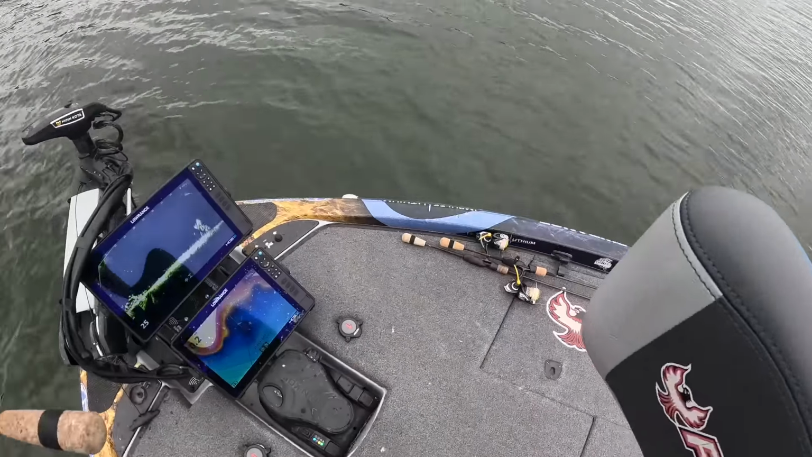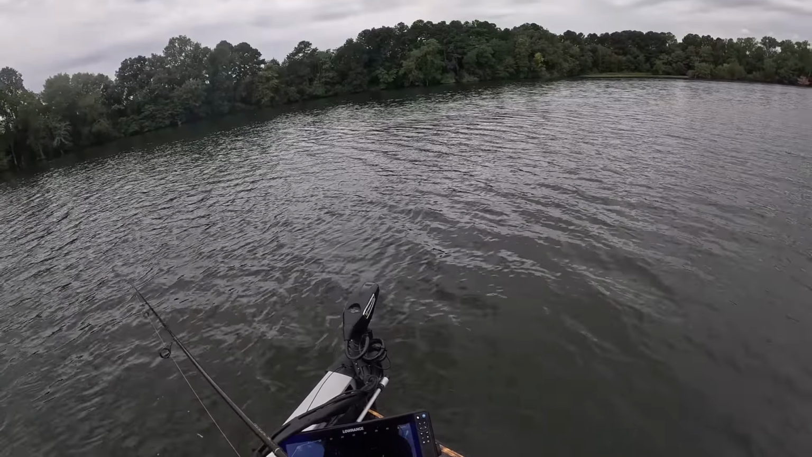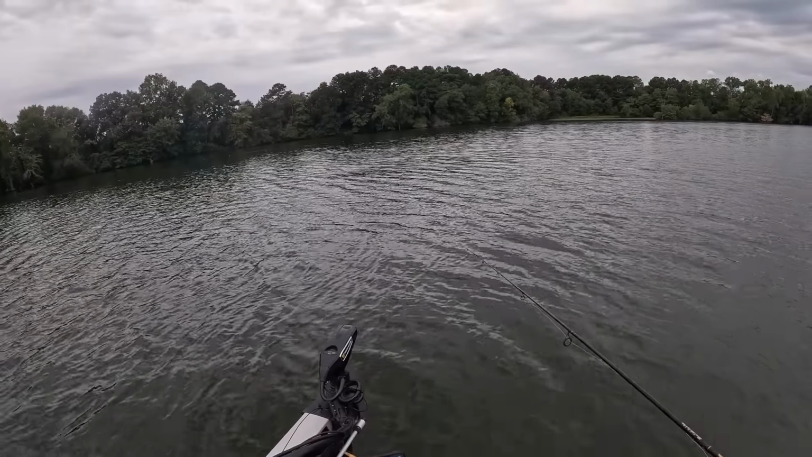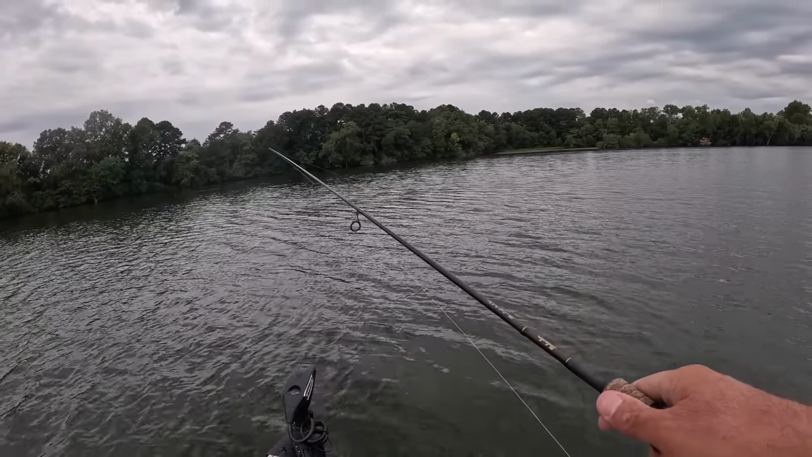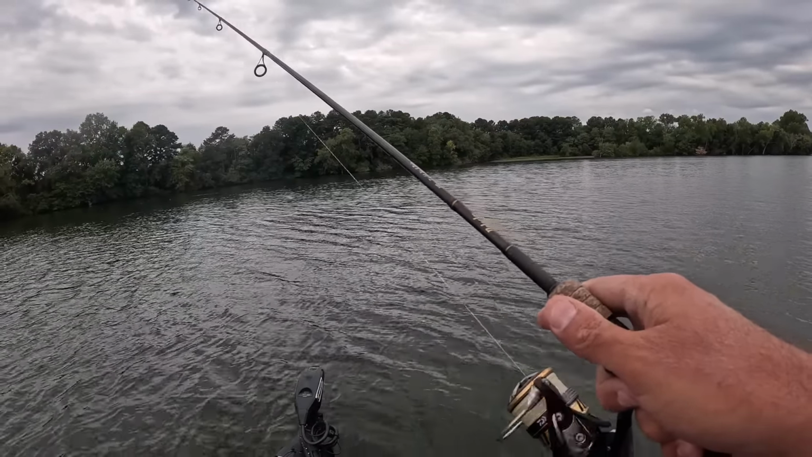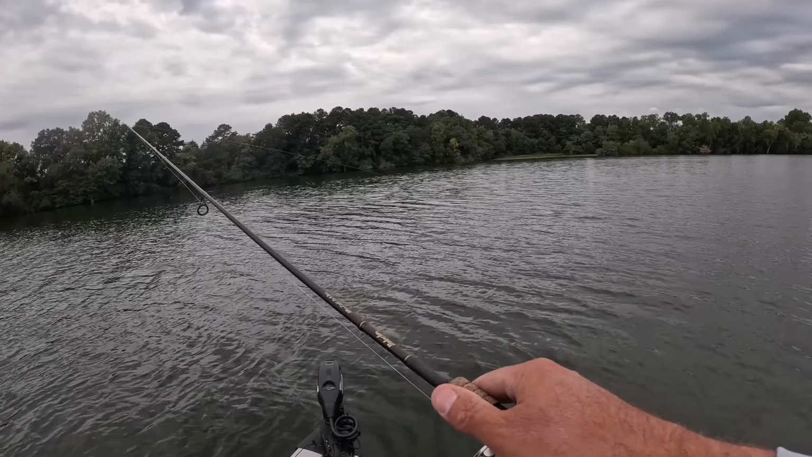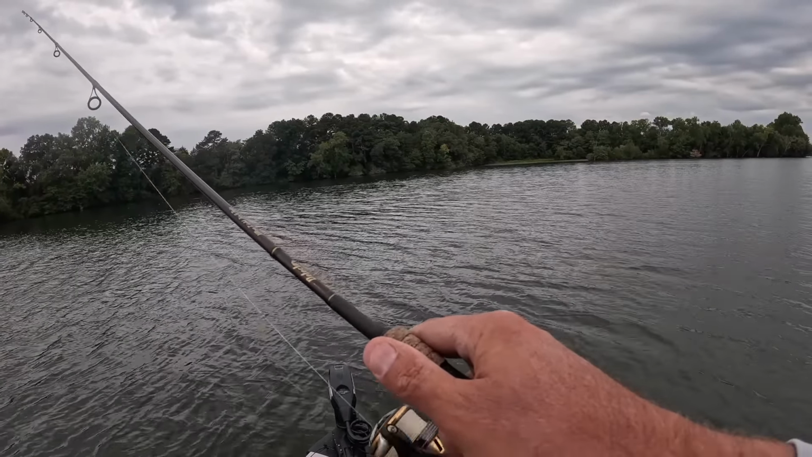Definitely one of them days where you got to stick with it, but bunch of fish here. We should be able to get the job done anyway. I'll show y'all my setup here in a minute. Right now I'm trying to get back in there and kind of keep them fish going while they're biting a little bit.